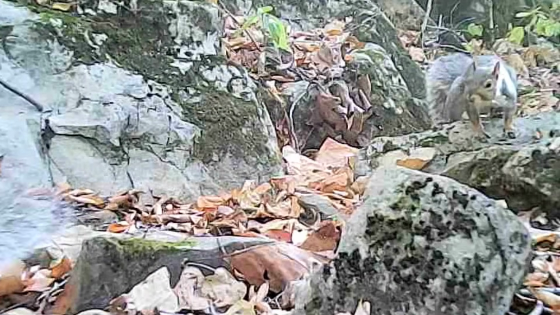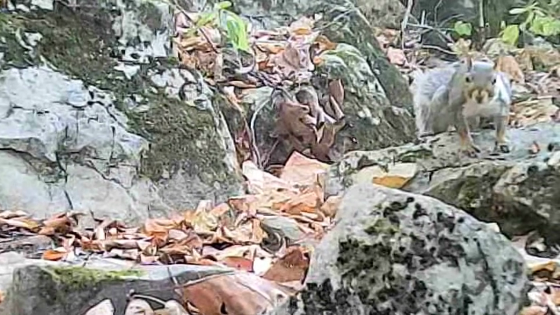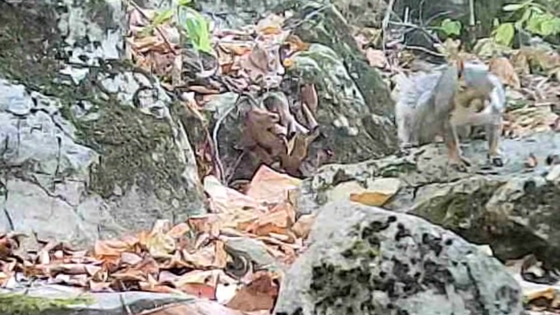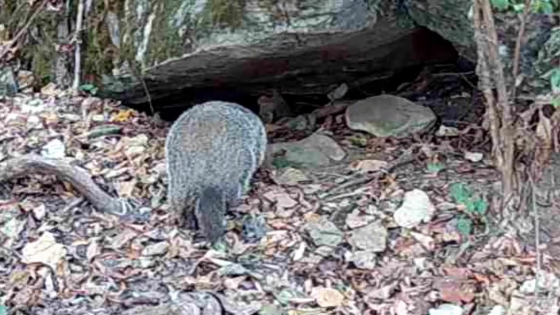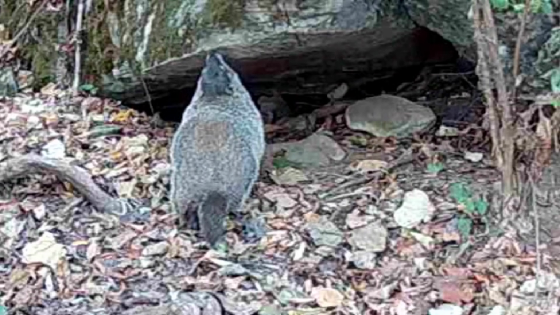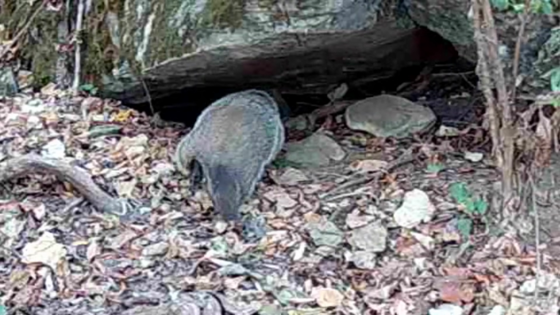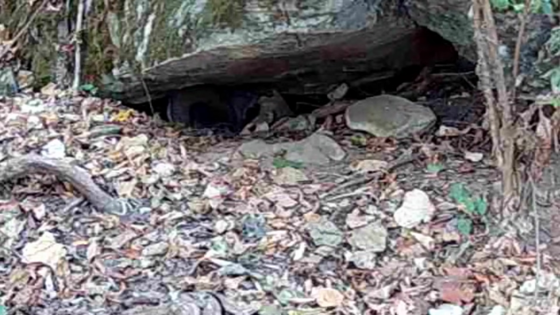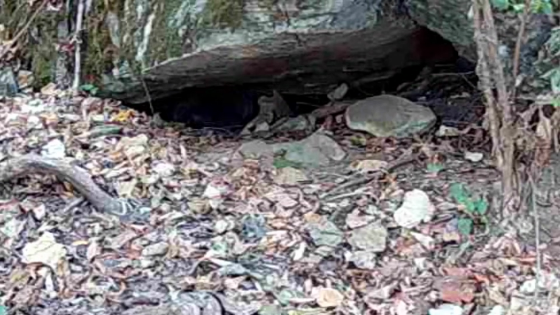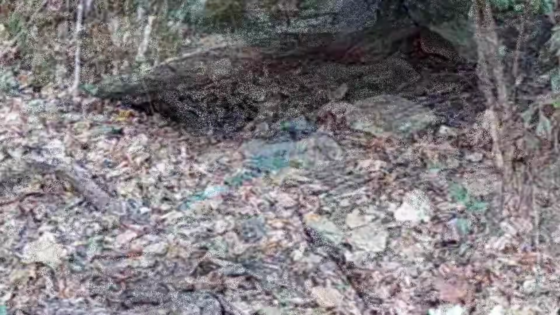And there's old Ricky with one of his friends. Of course, his friend's not as brave as little Ricky is. He don't like that camera. And old Dirty Dan's returning in. He checks his scent and his rock. And he's heading on in. He's going to take a nap. It ain't long before he'll take a good old 2 or 3 month nap. But that's later.